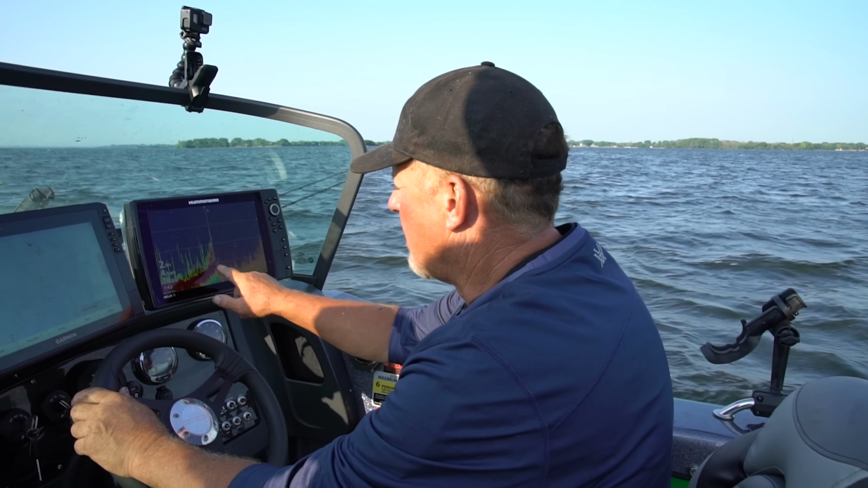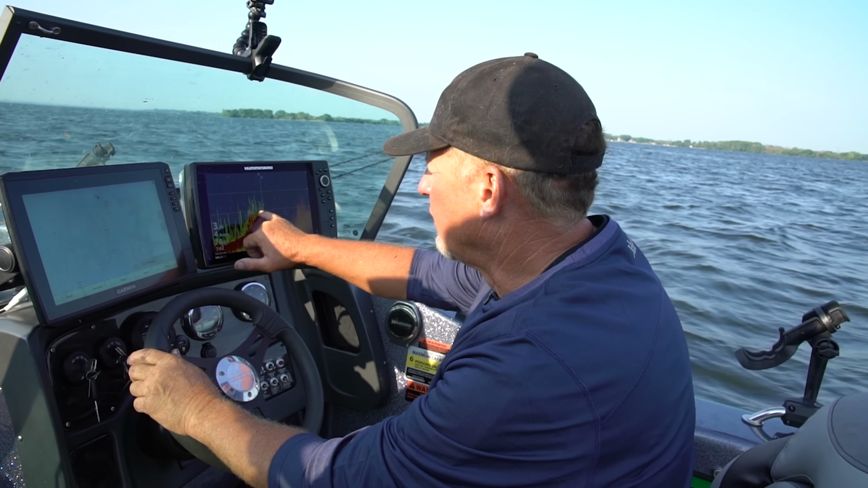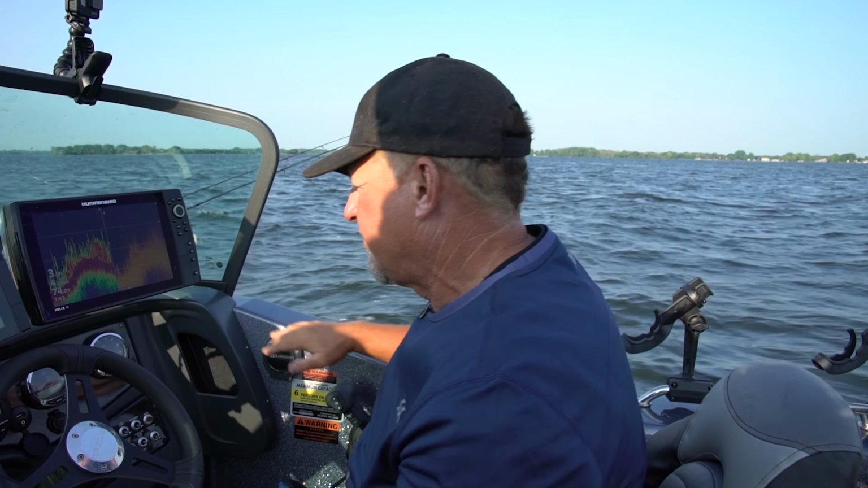So when I come up too shallow, you'll see how thick these weeds are right here, everybody. That's a little bit too thick. The fish like to lay on the very edges where the weeds basically start. What do you say, Lance? Yep.